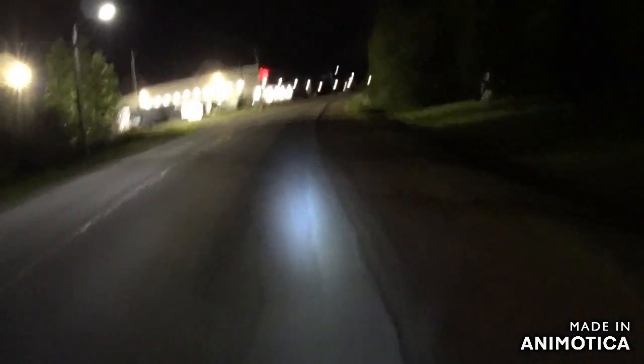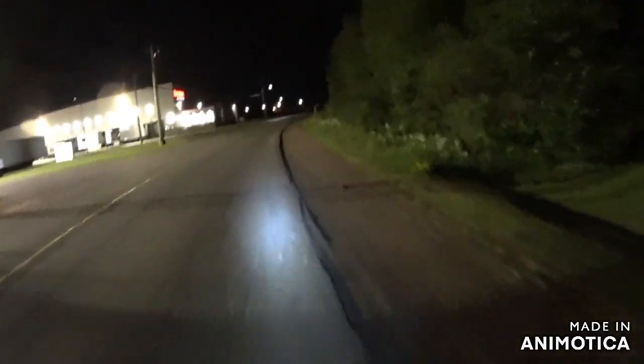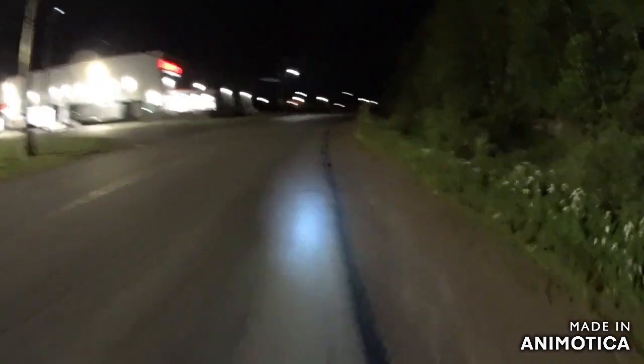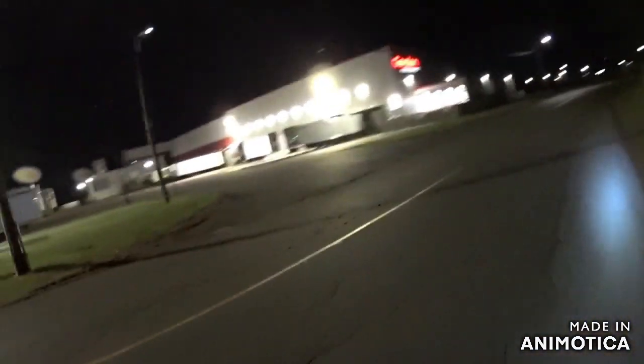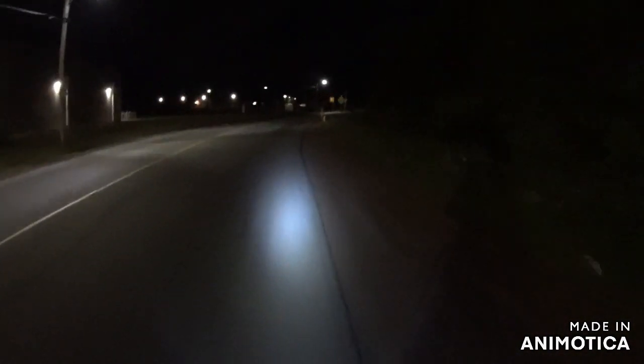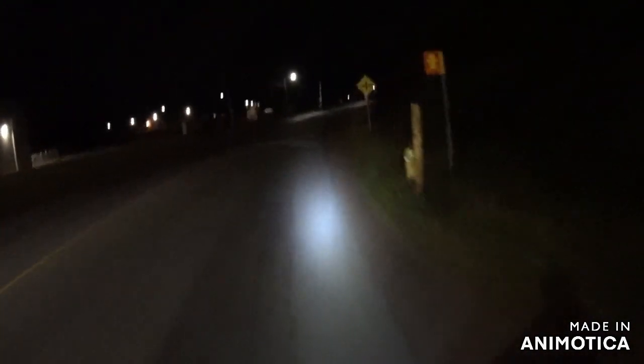Up here on the left would be, but it used to be M&S. I think it's Gordon Foods now. It's a really well lit place. I thought if the whole area was lit like this, you'd have really good video. On the right side, on the other side of these trees, there's actually a little trailer park in there.